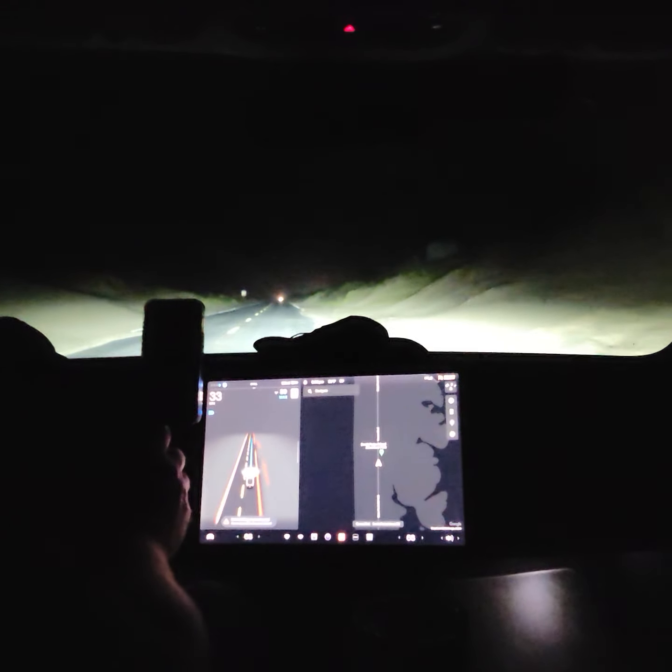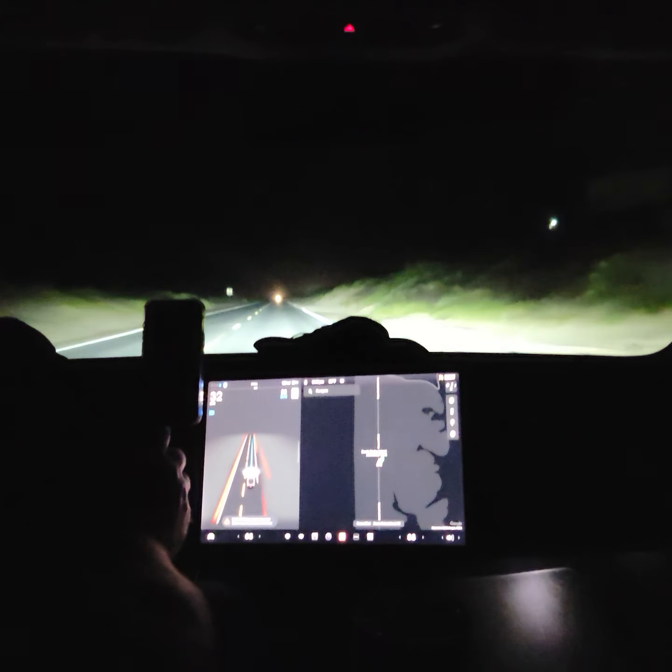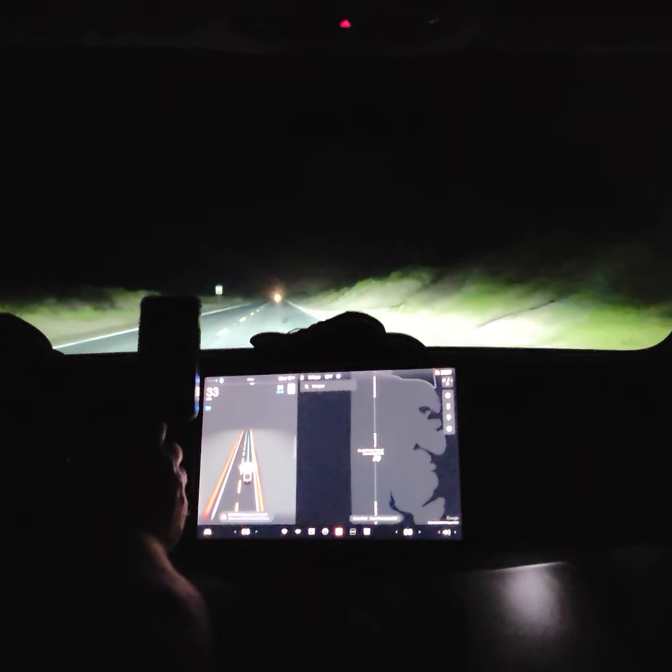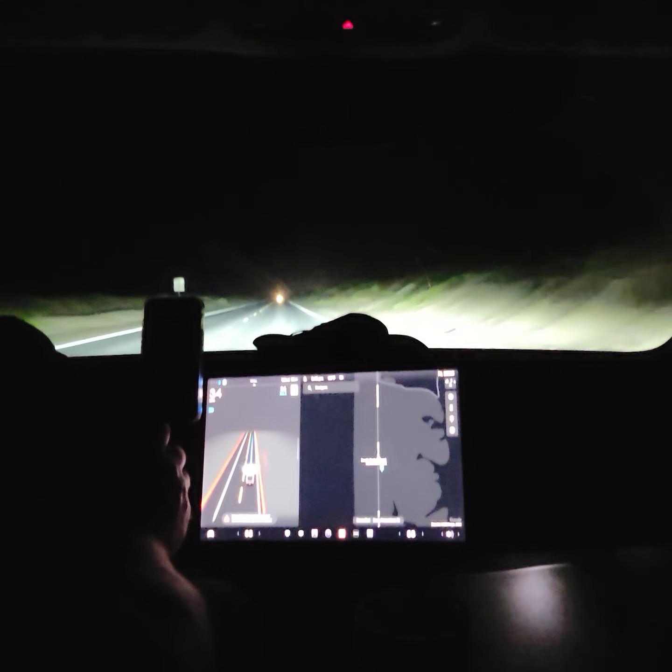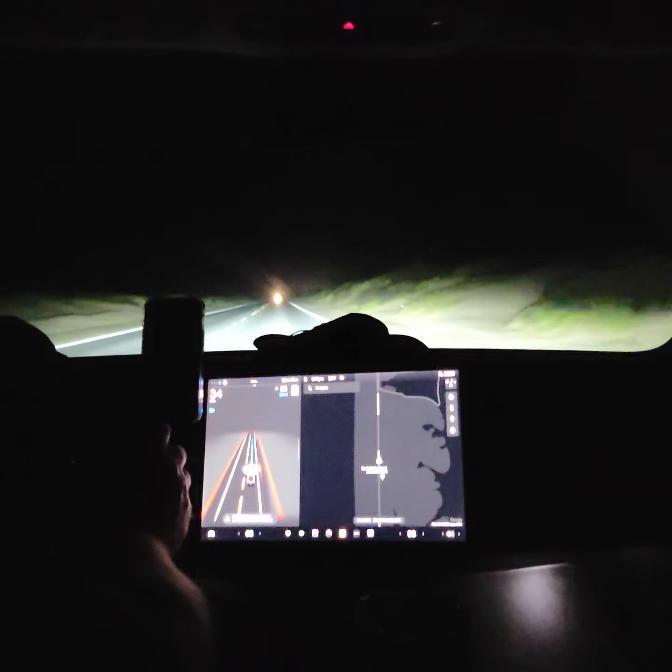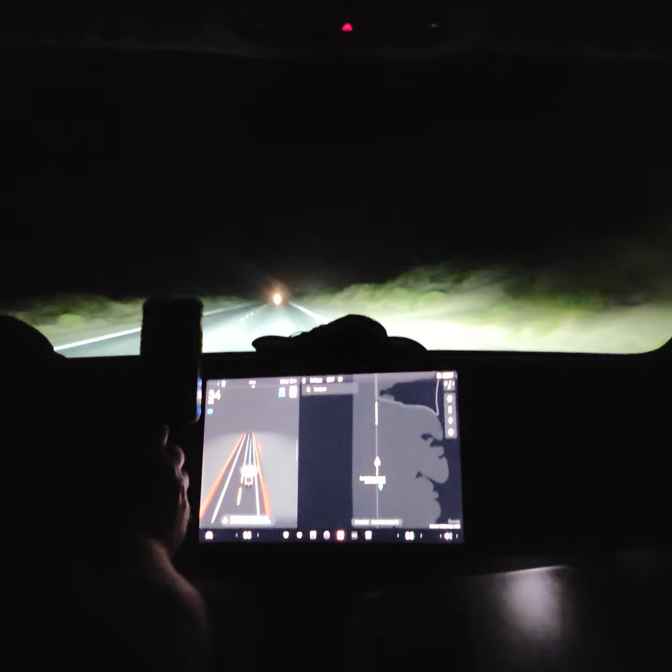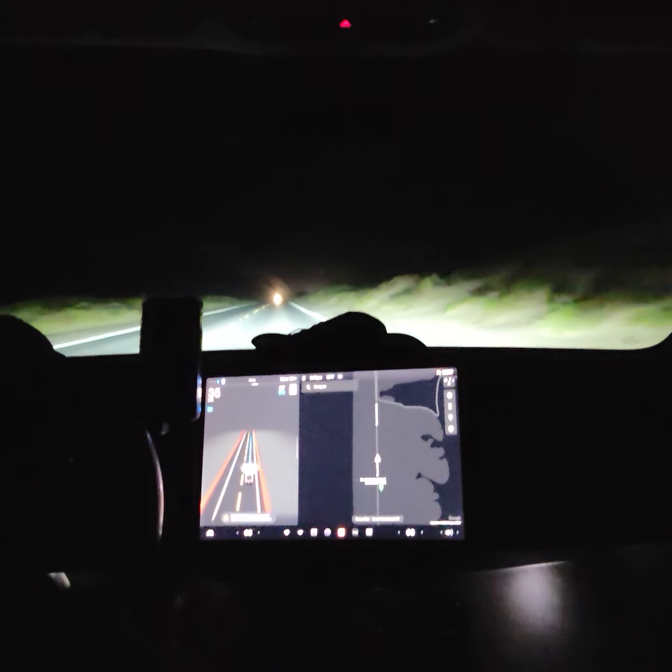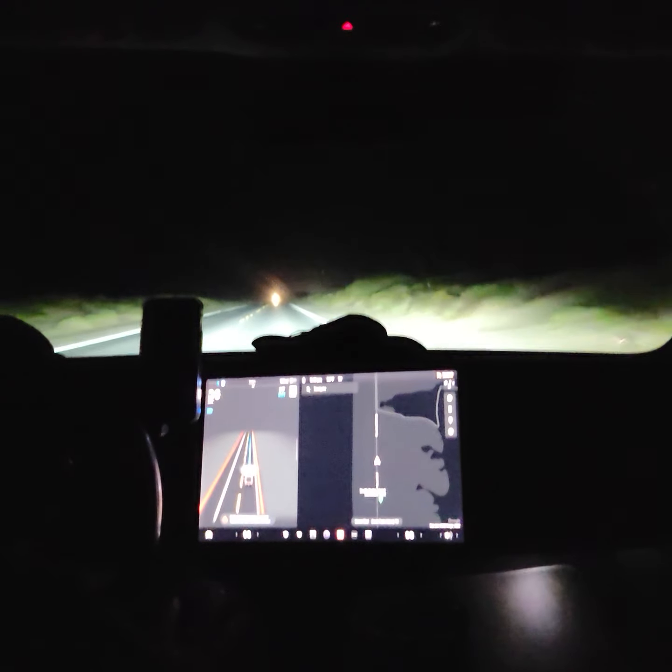But as far as the side, we don't have any side lights to illuminate the area. So it gives it more difficulty for the car driving at night, and for people as well. You can't see what's beside us.